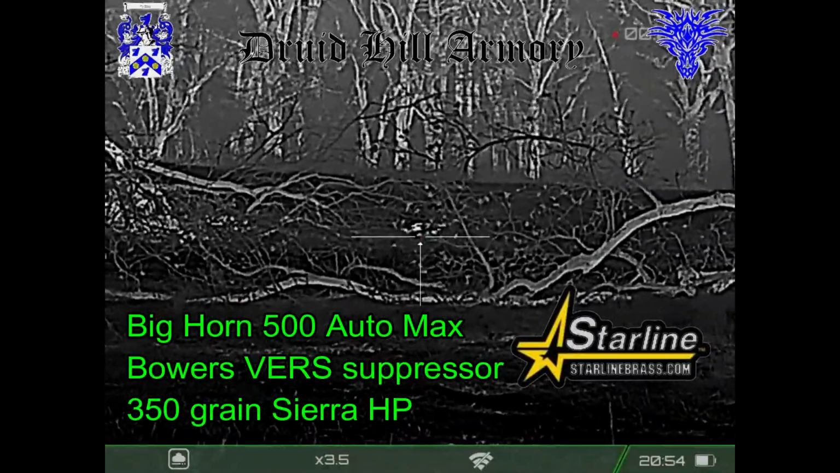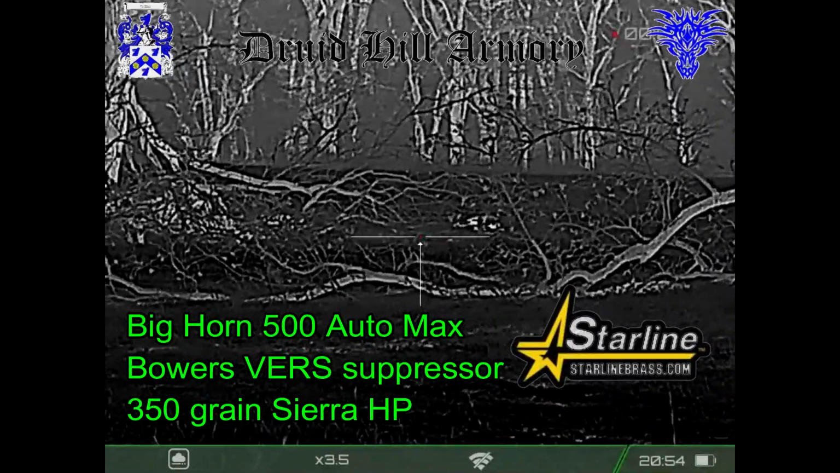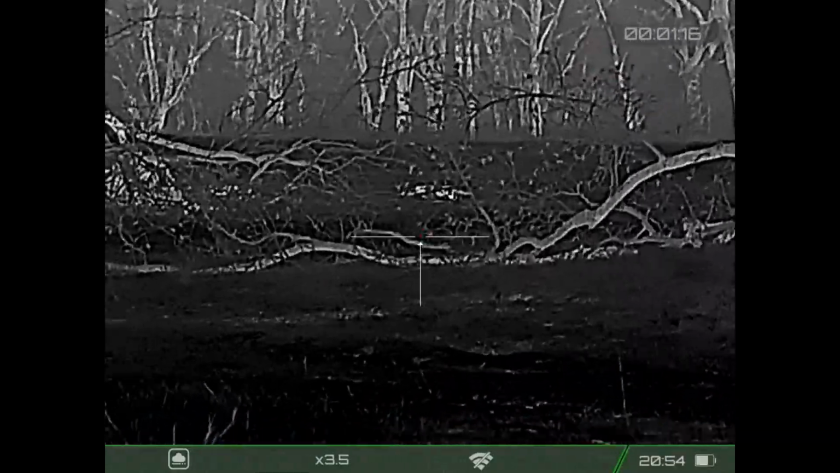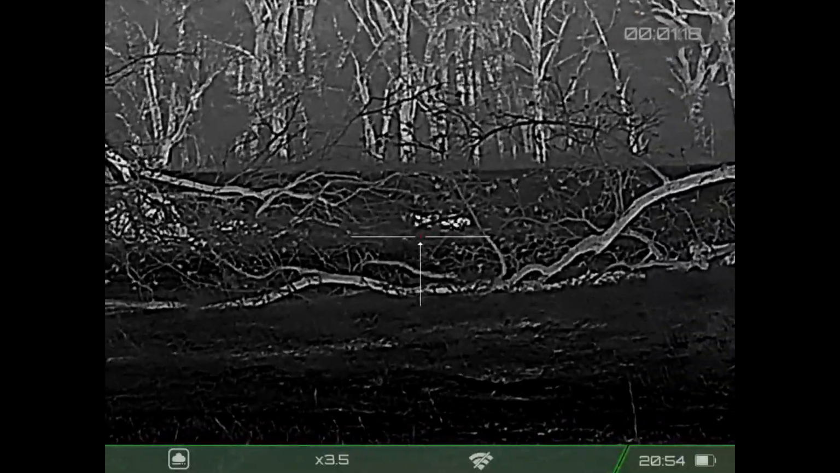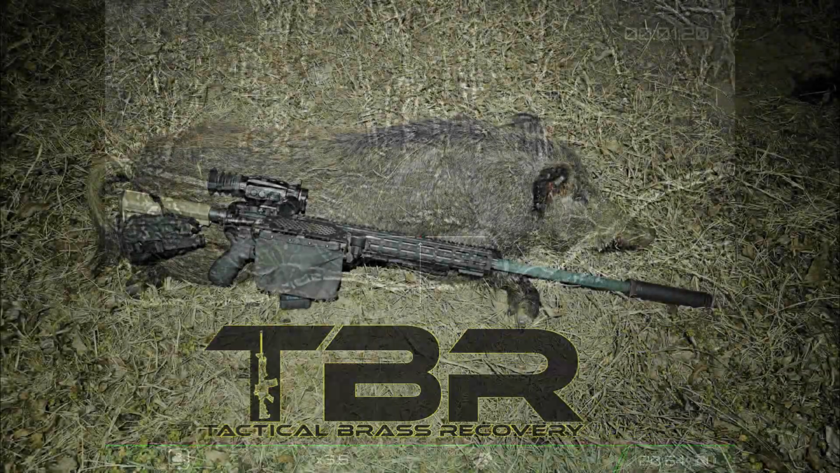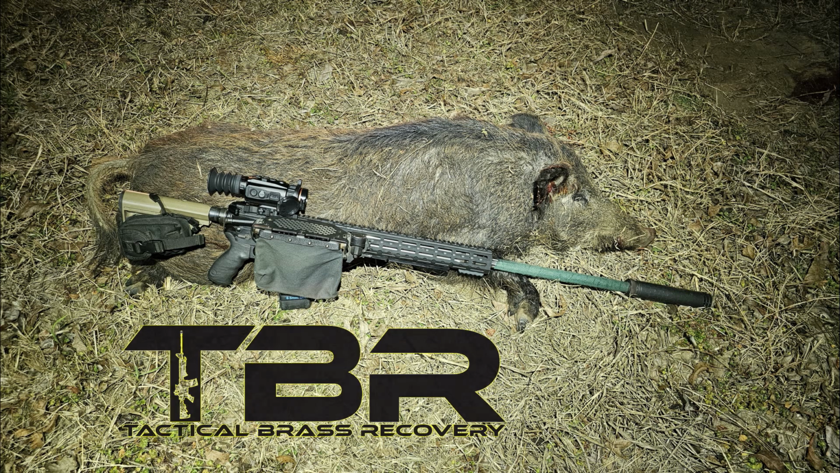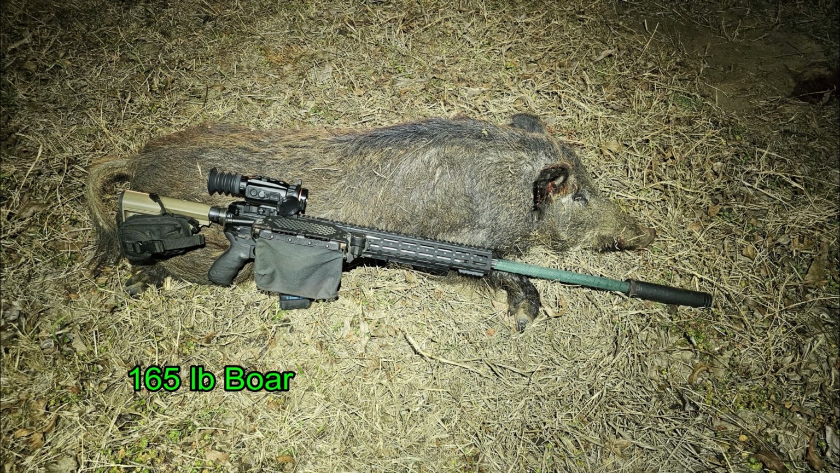He's shooting a .500 Auto Max loaded with 350 grain bullets by Grendel Armory to Starline brass. Fist bump, boom, wherever you are. Those are going to bust through those limbs. Brass catcher by Tactical Brass Recovery. The boar came in at 165 pounds with Ben's shot to the head and my shot to the shoulder.